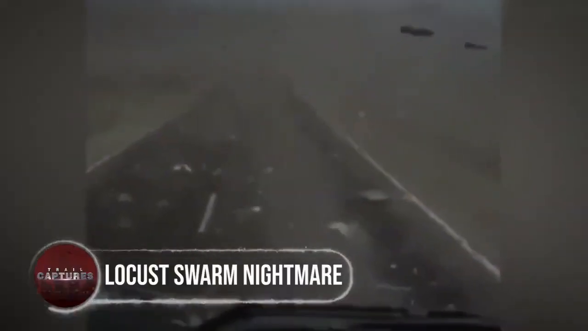Locust Swarm Nightmare. A truck driver in the desert found himself driving into a cloud, but it wasn't your typical dust storm. It was a massive plague of locusts. Thousands of them bombarded the truck, creating a surreal and unsettling sight. The driver's windshield became a scene from a horror movie as he struggled to see through the swarm. It was a locust nightmare that had viewers itching for answers. How did the driver escape this terrifying swarm? And was there any damage to the truck?